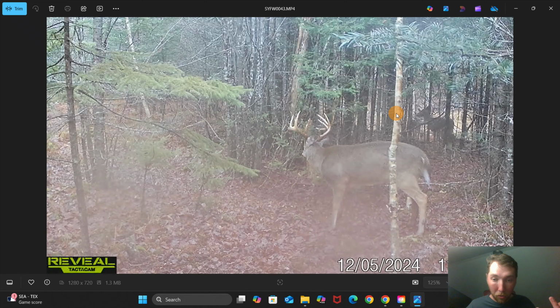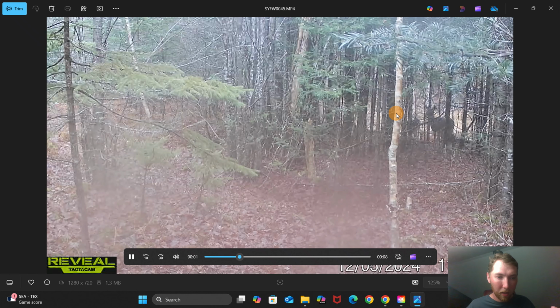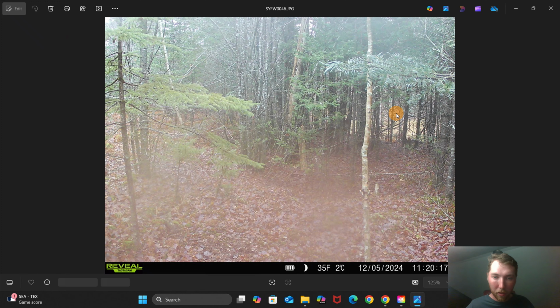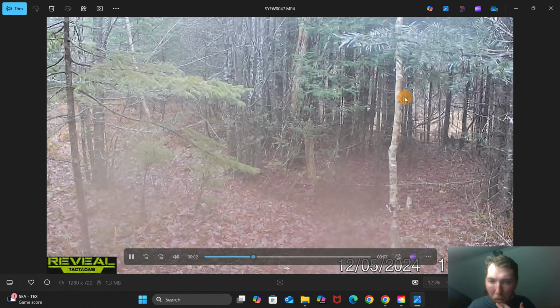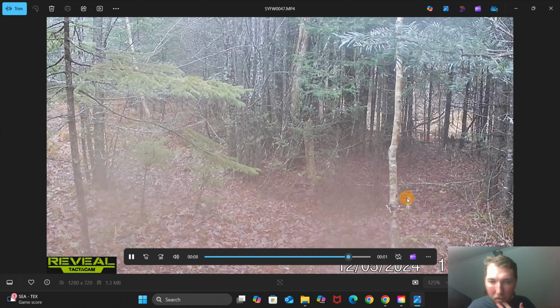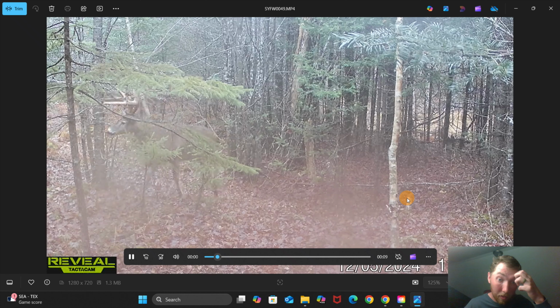So he's a dandy. I'd love to know how old he is or how much he weighs. That's one thing that's different up here, is people kill a nice deer and they don't mention how many points they had or how old he was. It's always what they weighed, which is pretty cool. Oh yeah, he's back here in the trees on that one. So anyways, that's just a cool deer that I ran into at least a couple times. He's a good looking one.